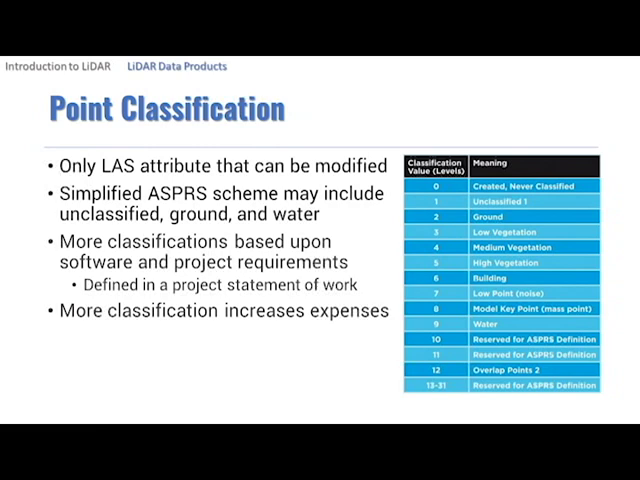Classification information is useful for querying or extracting information from LiDAR data and can be used, for example, to determine the volume or height of buildings or vegetation, and to easily select all ground points to develop a bare earth surface.